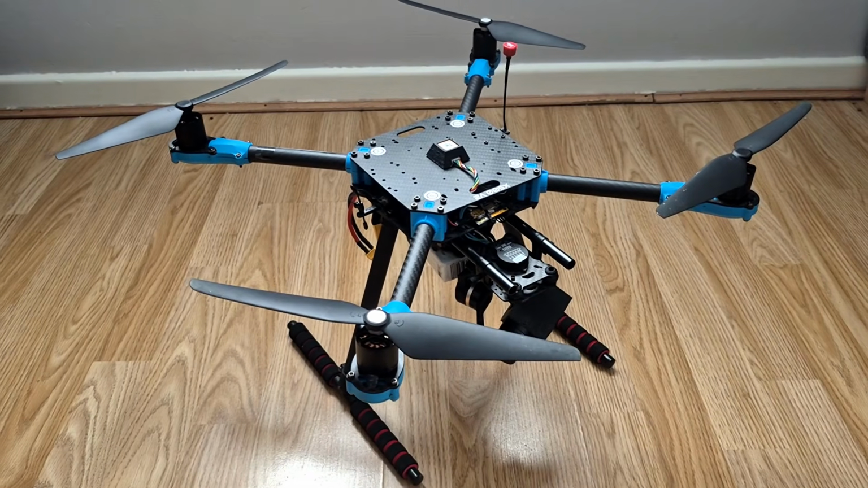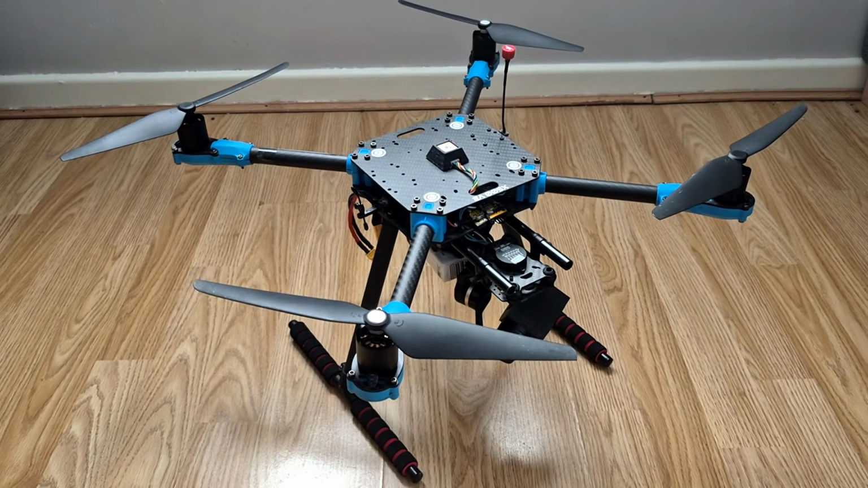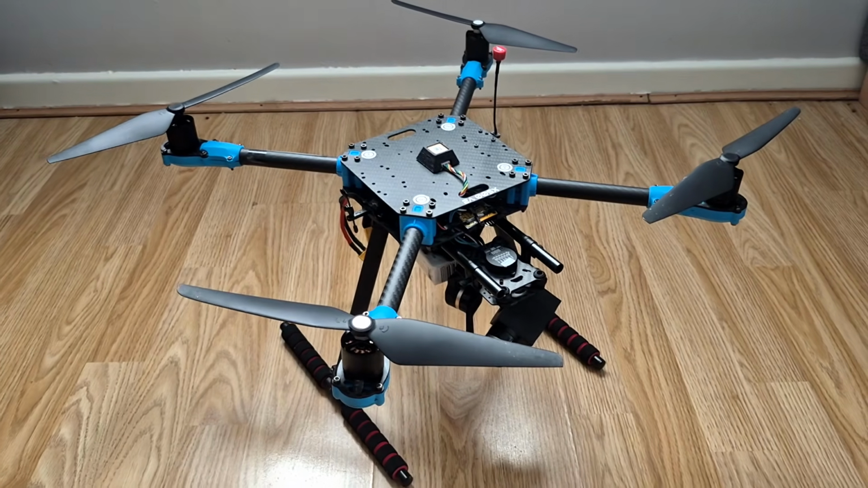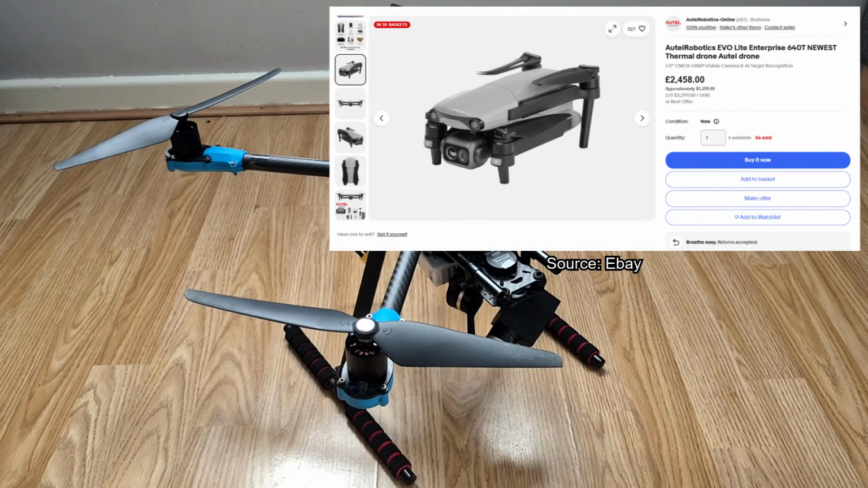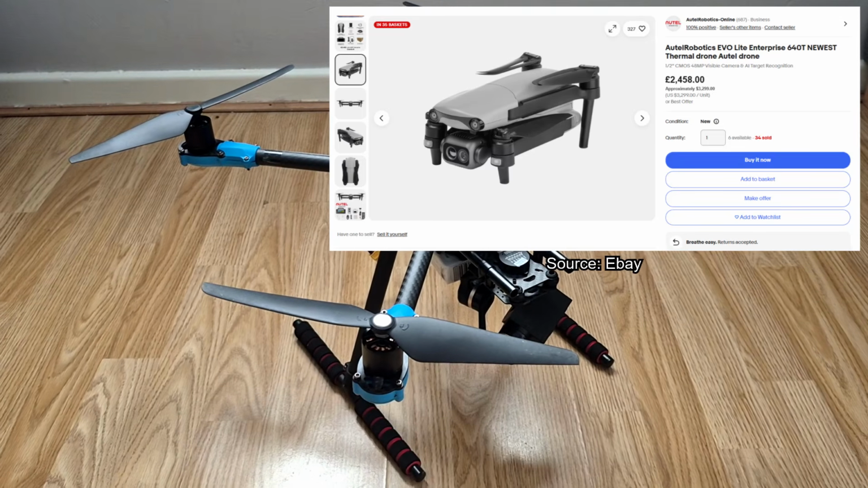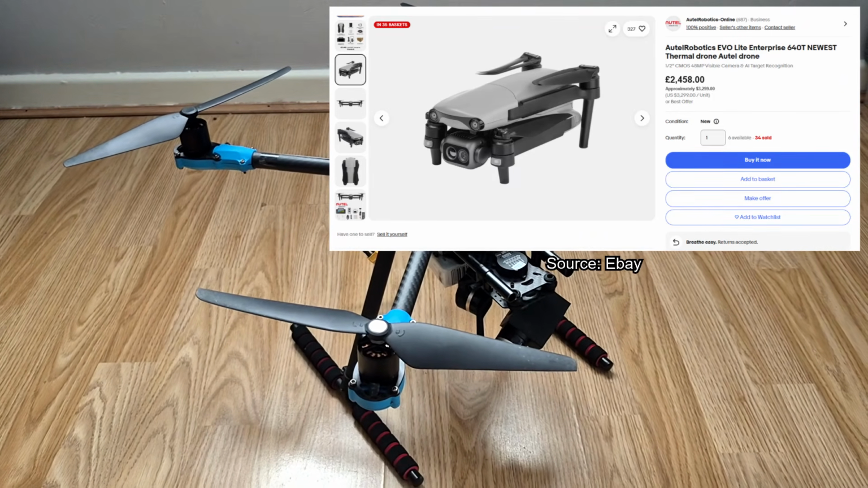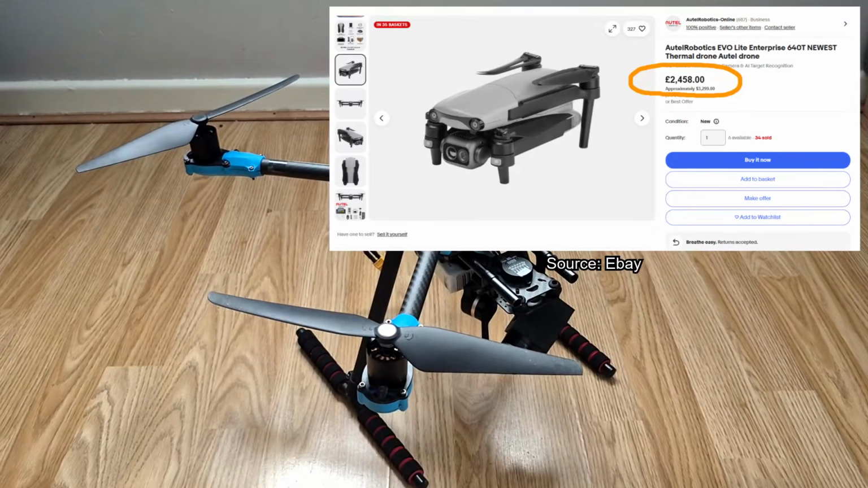Now, I did also have a look to see if there are any other thermal drones out there, and I did find one made by Autel. I think I'm pronouncing that right. Autel makes the 640T thermal imaging drone, and that comes in quite a bit cheaper, but still quite expensive. That comes in at £2,500.